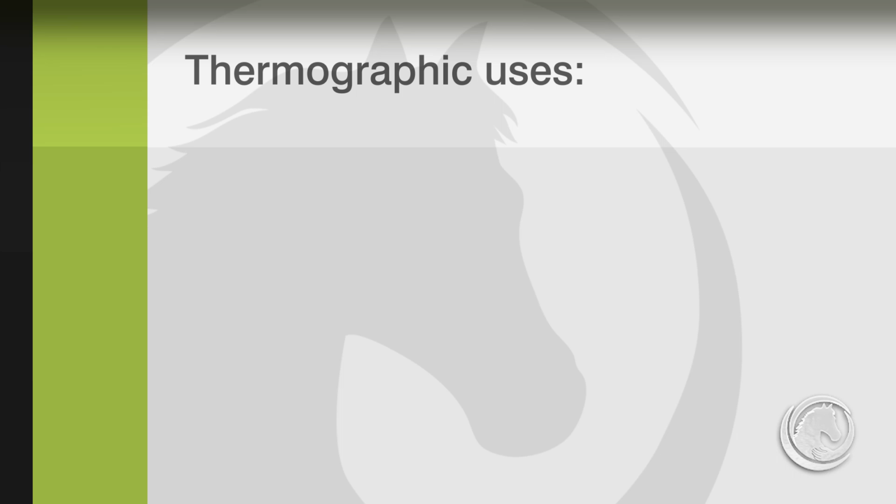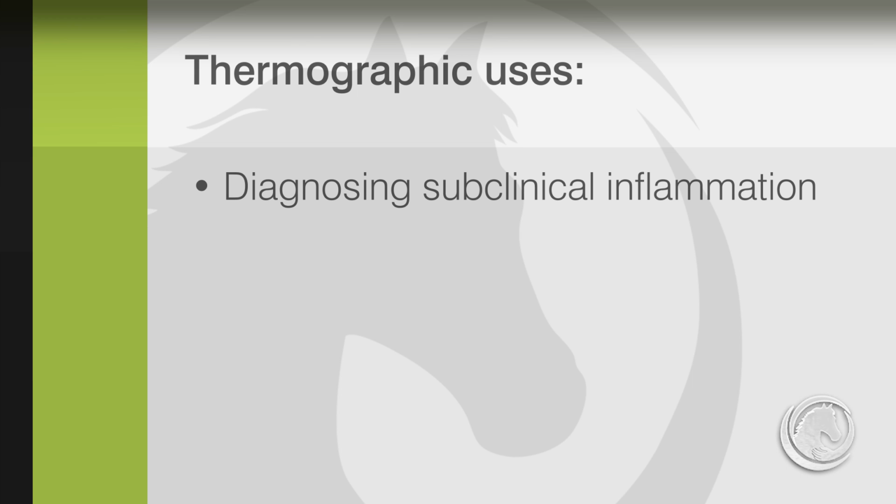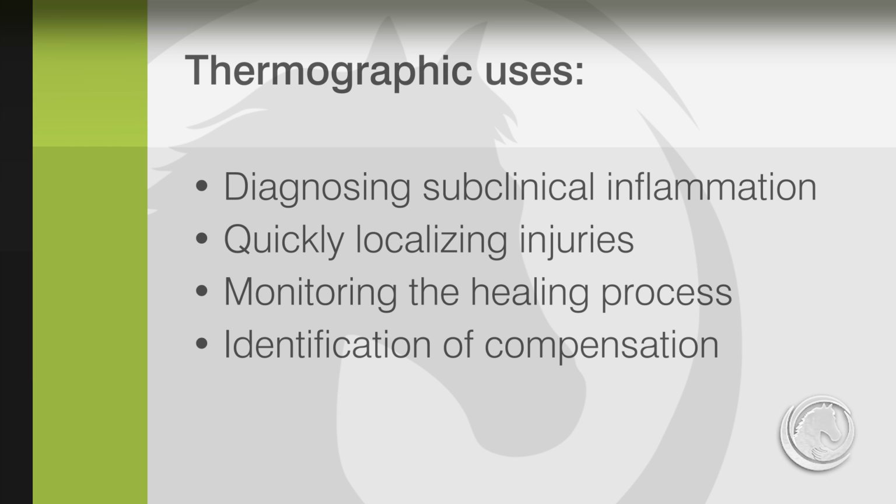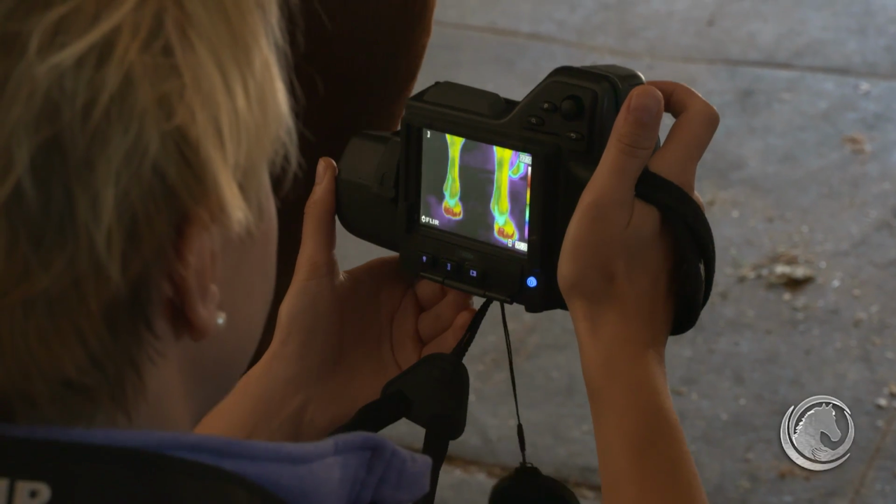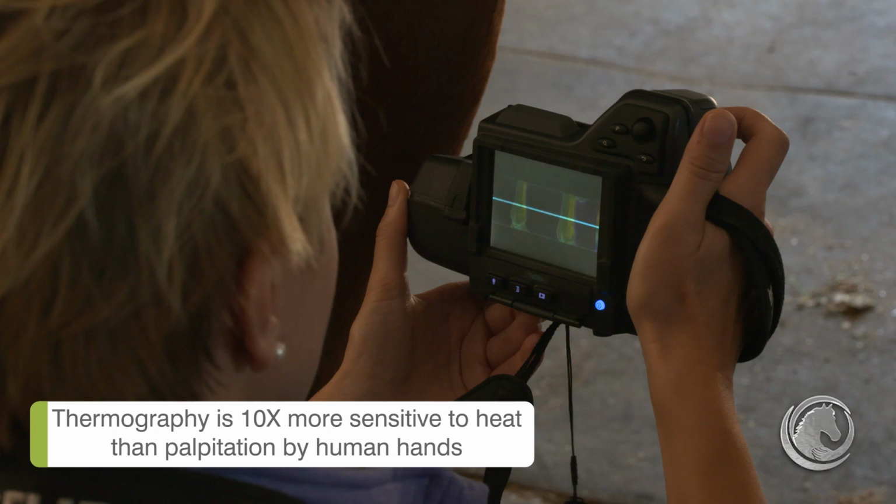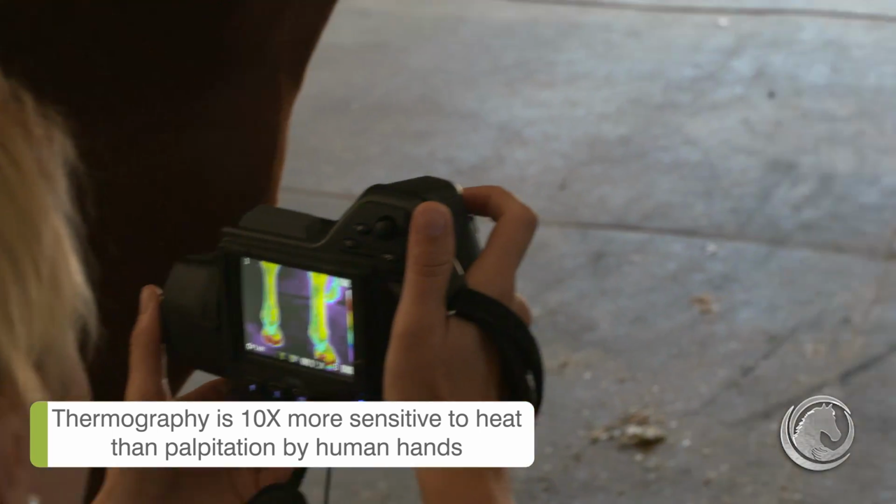Thermography is a great diagnostic tool in veterinary medicine which can be helpful to diagnose many different injuries. Diagnosing subclinical inflammation, quickly localizing the injury, monitoring the healing process, identification of compensation effect, and also in saddle fit. Thermography is at least 10 times more sensitive than palpation by human hands in detecting temperature changes.